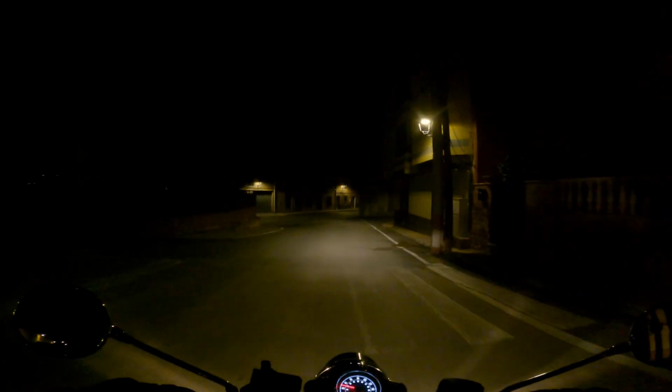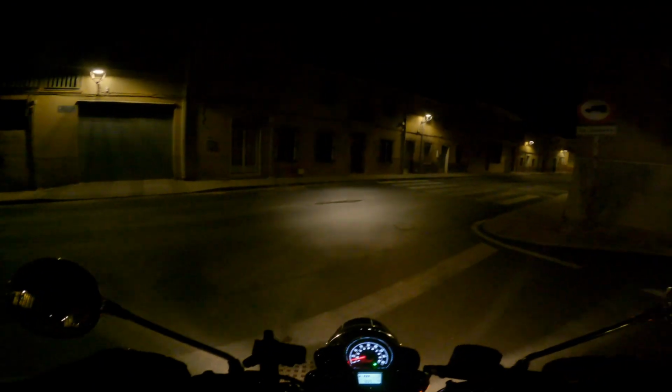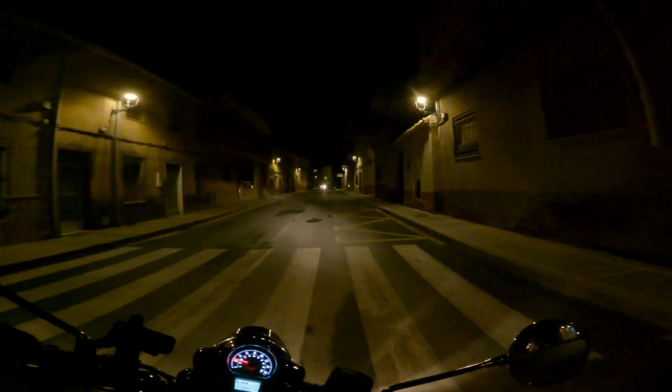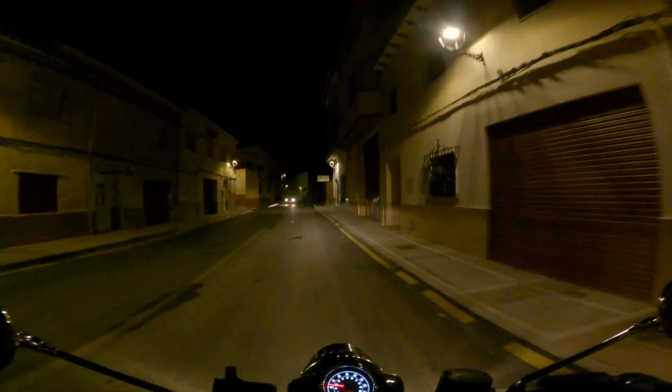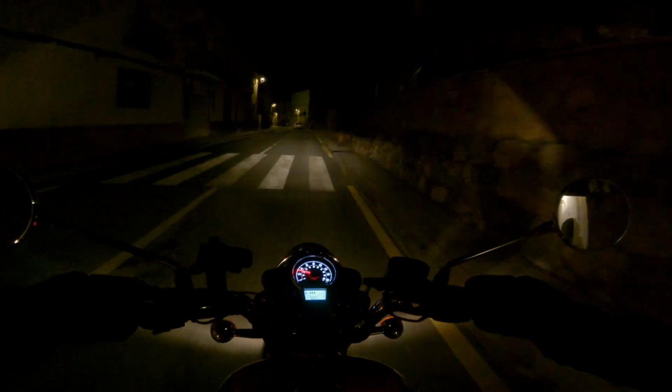Right, so yeah, this is the village of Tihola. We'll just go down the main street because that's on our way home. It's all good. Oh, got lazy there, didn't push the gear lever far enough.